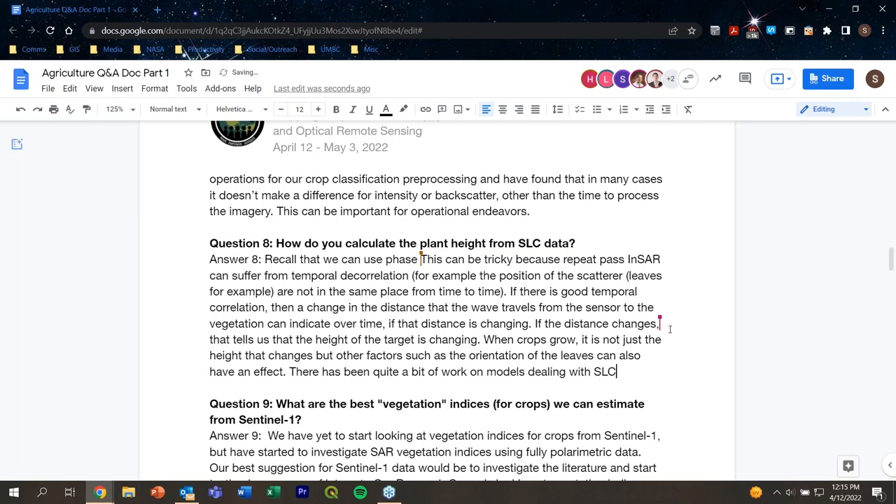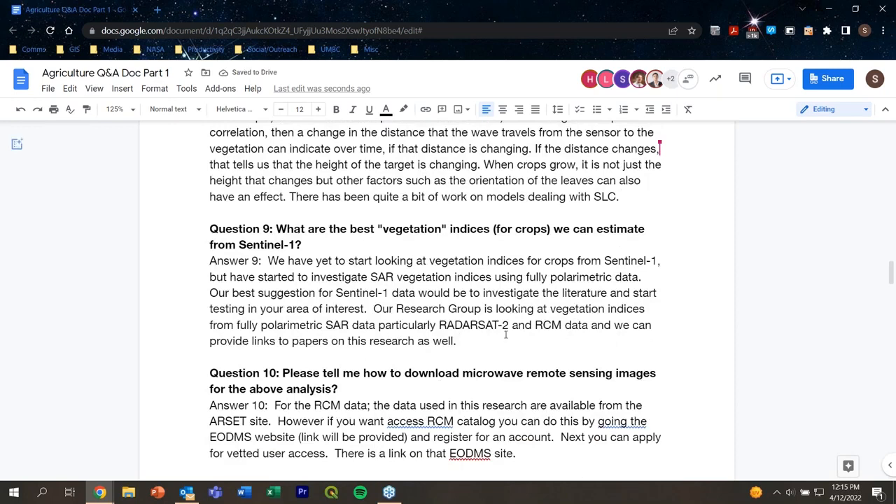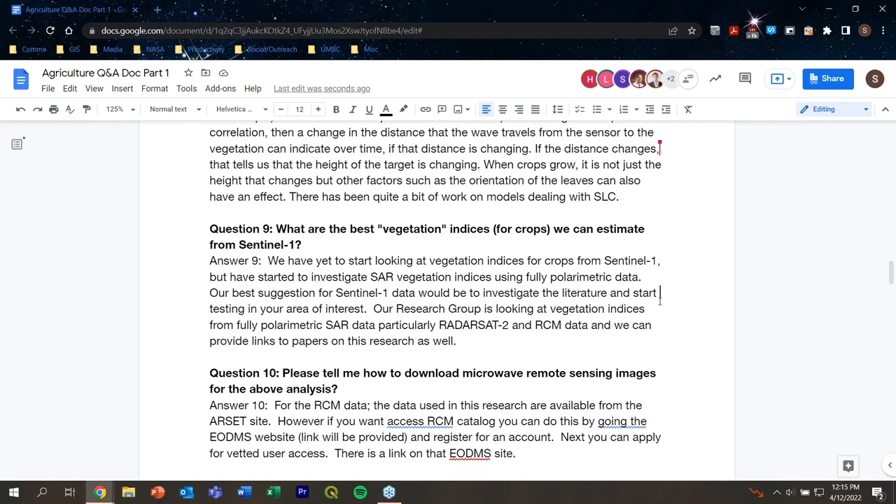Great, thank you, Heather. Question number 9, what are the best vegetation indices for crops we can estimate from Sentinel-1? Okay, so this is me again. We have yet to really start looking at these vegetation indices derived from Sentinel-1 in our own research, but obviously have started to look at vegetation indices derived from fully polarimetric data, including such data as RadarSat-2 and RCM data. And as I've mentioned in the past, we can provide links to papers on that research